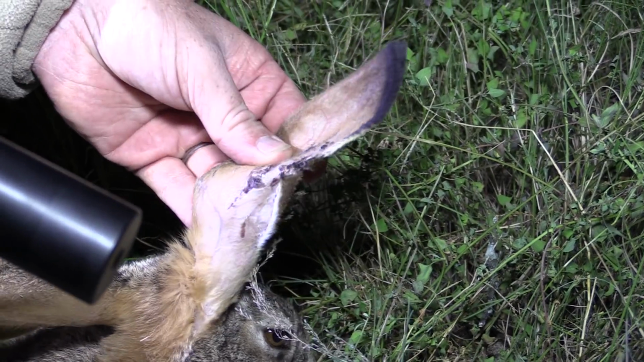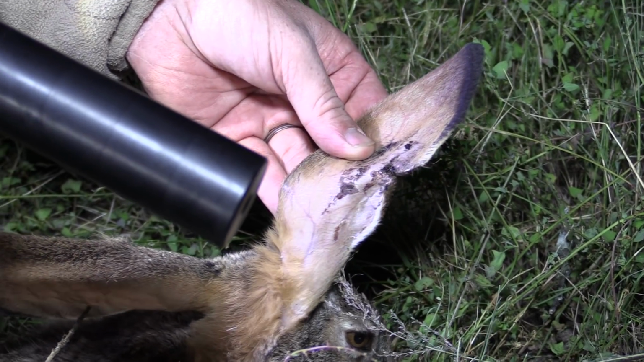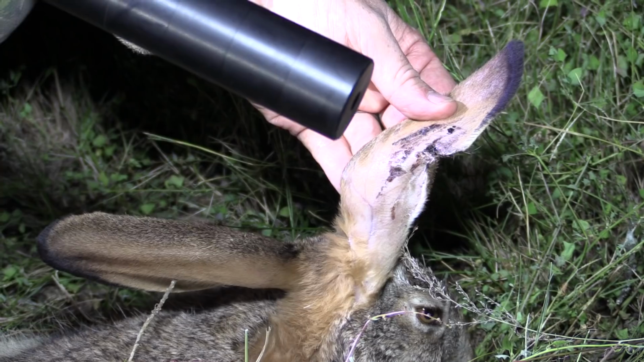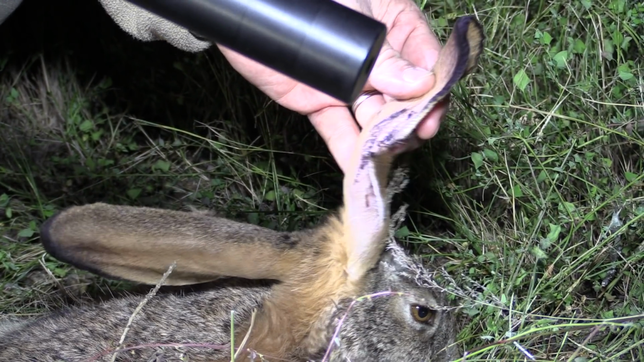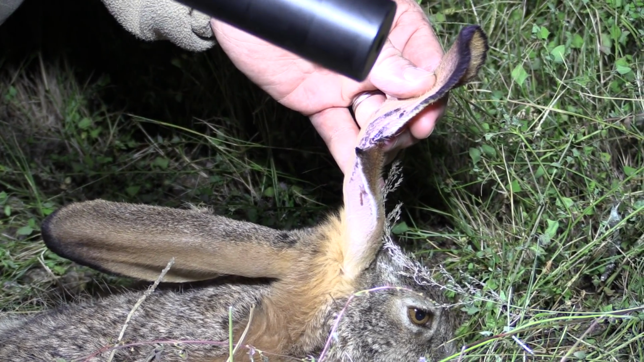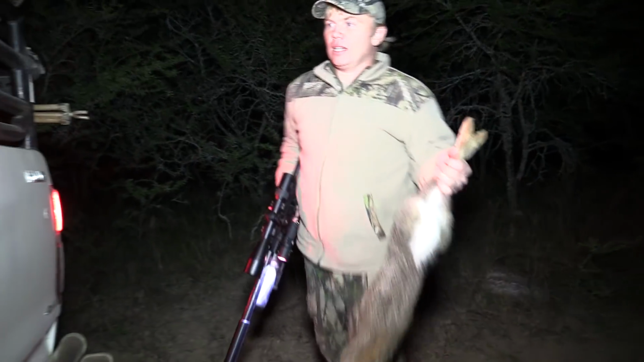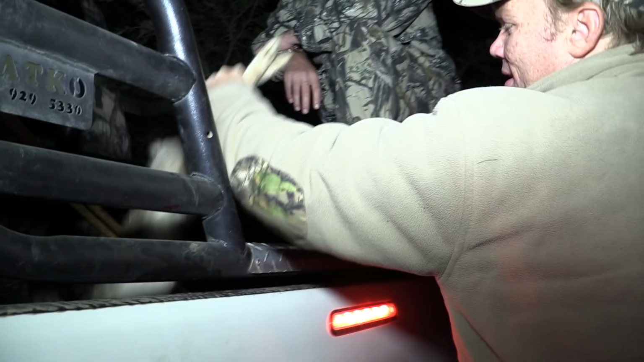So they are quite tasty, these little critters. Just about everything that's a predator out here will want to go after these. And there you go. He must have got away, and unfortunately tonight he didn't get away from me. Anyway, let's take him back to the truck and keep going.